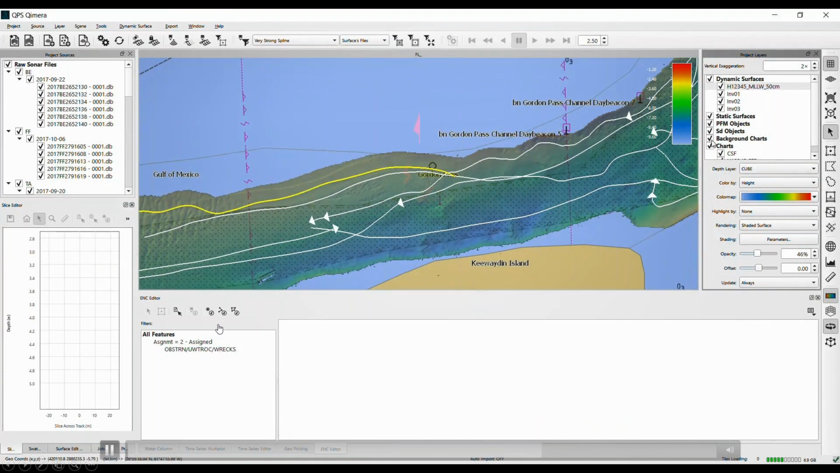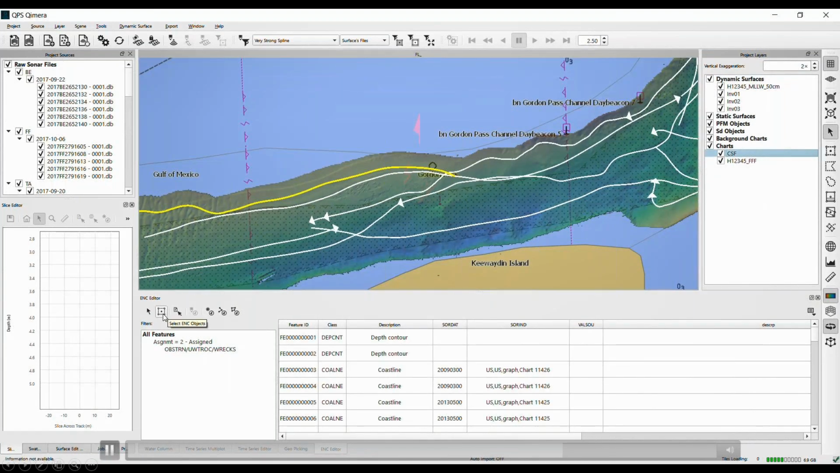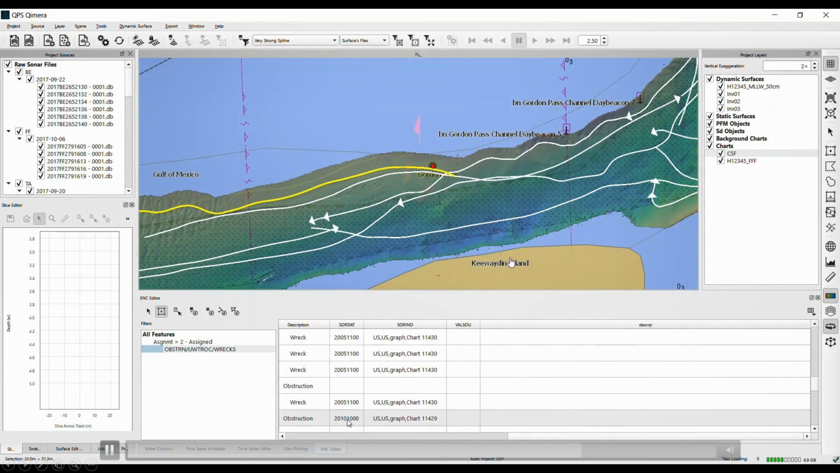And so then the next thing I'm going to do is, say we did do all of our due diligence. We checked the side scan sonar. We've adequately disproved this obstruction. What I would do is select it right now, and this was really important to us in our feature management. When going through these workflows, you're very often moving features from one layer to another.